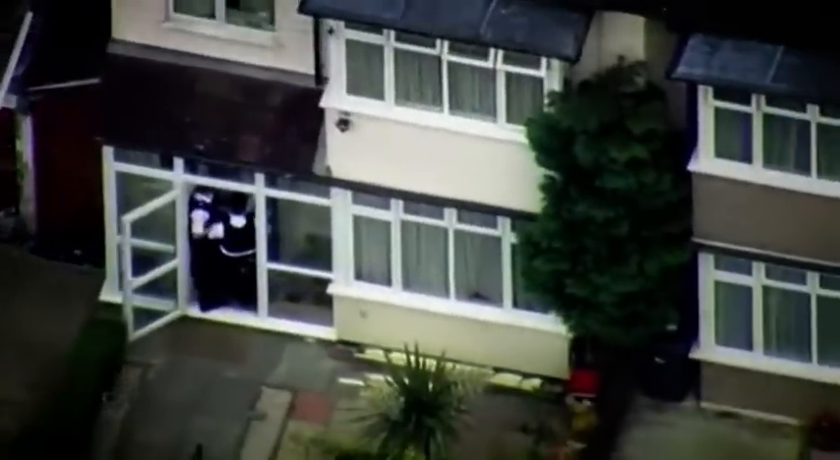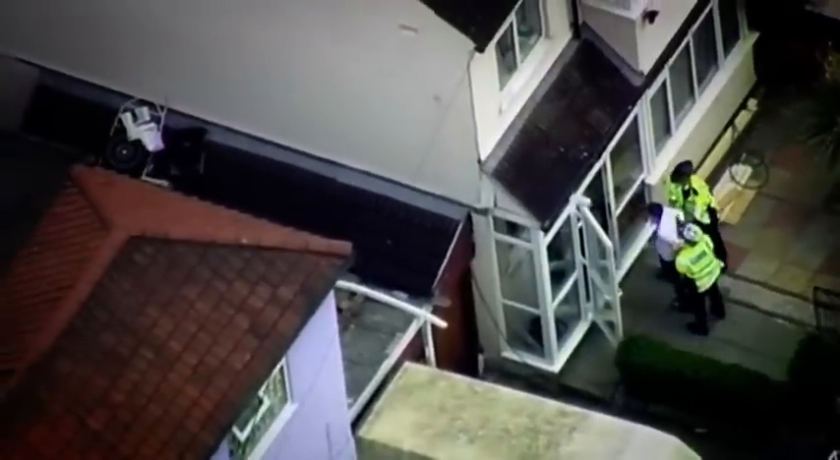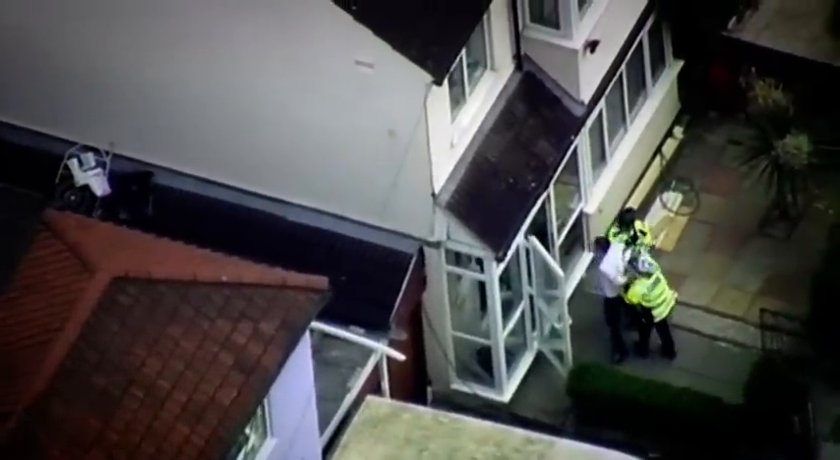I expected them to make a few inquiries and maybe arrest someone, but quite soon there was obviously a bit of a ruckus going on. A suspect or PC almost came tumbling out the front door, and I thought something's going on here which isn't too good.